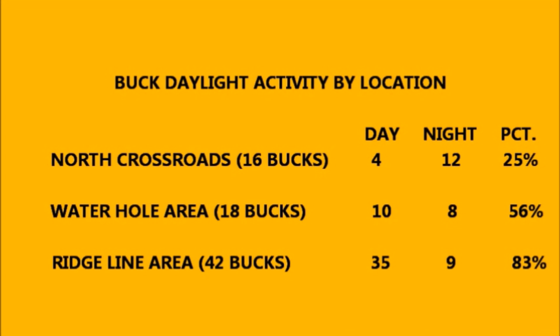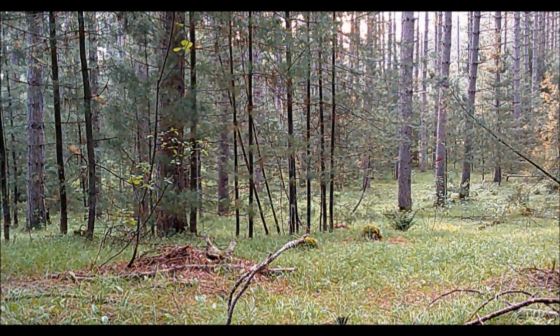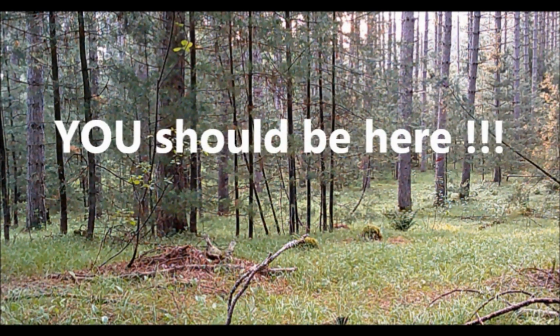But by far, the Ridgeline area was the most active area with 42 bucks. There were 35 daylight photos taken of bucks and only 9 at night. A whopping 83% of buck activity at the Ridgeline was during daylight hours. By a large percentage, if July was bow season, your stand or blind should be in the Ridgeline area.